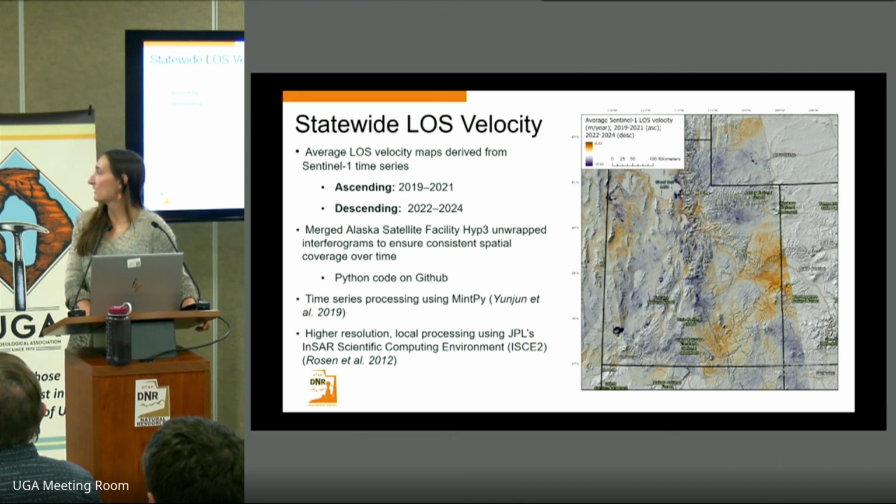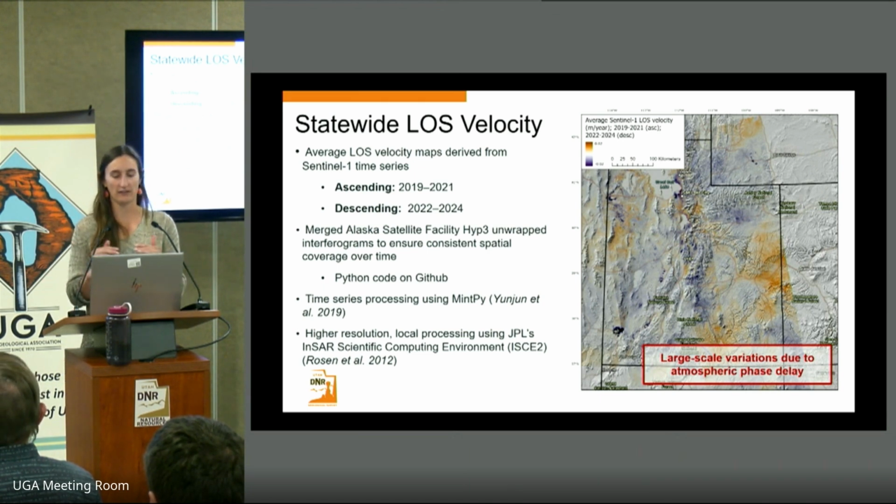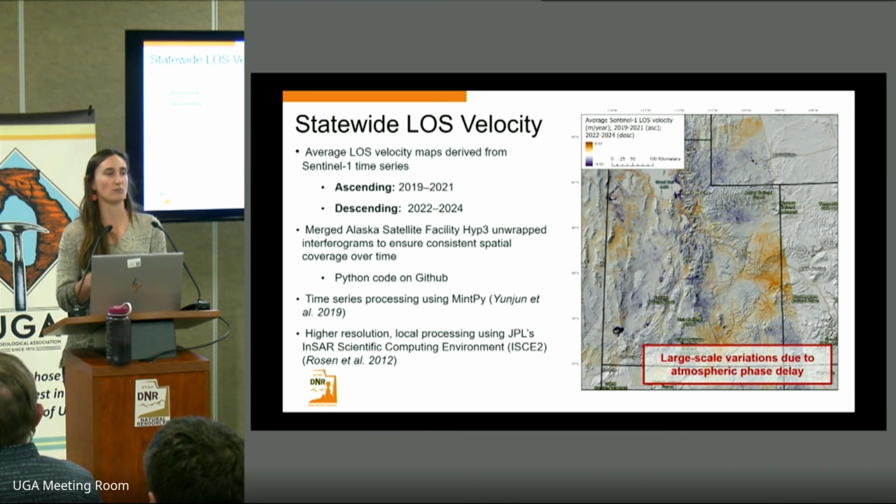If we look at this map of Utah, we can see some large-scale variations in color that span over hundreds of kilometers. We assume that these are related to the atmospheric noise that I had mentioned that we can't fully correct. So what we want to focus on in this presentation is more local signals that are related to land subsidence or landslide motion.